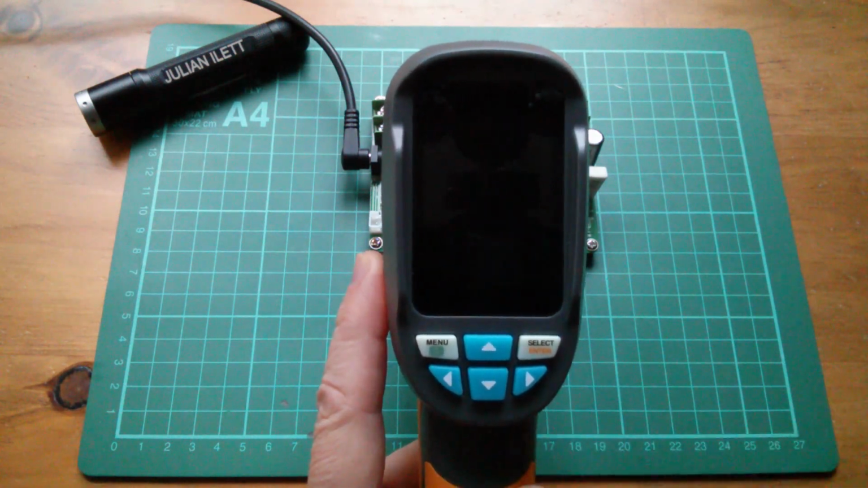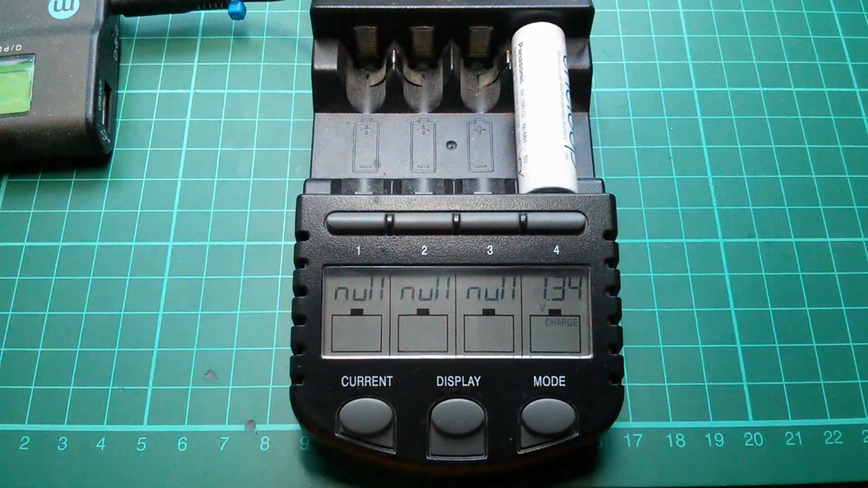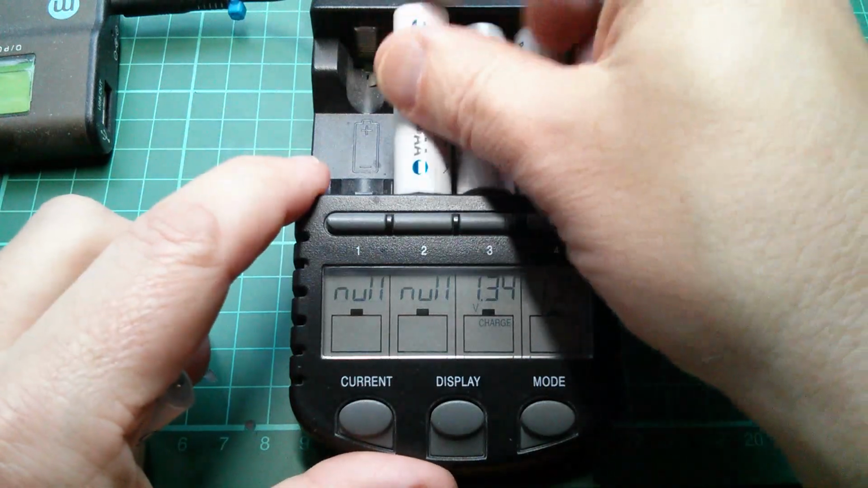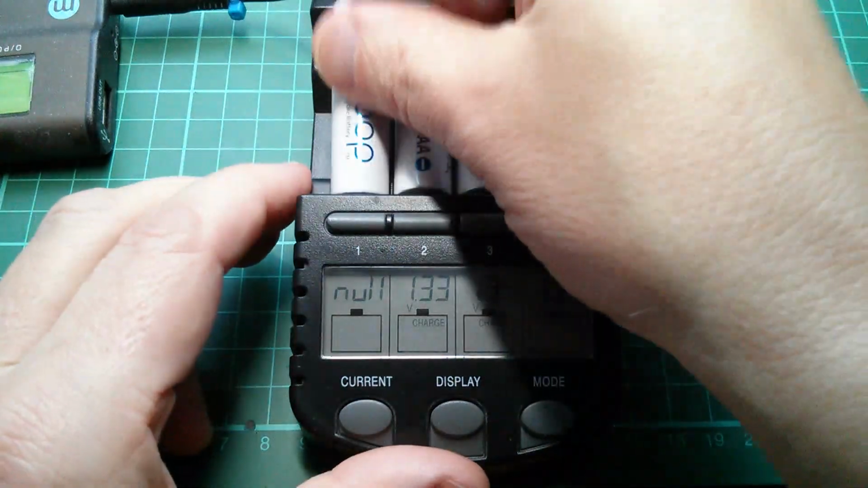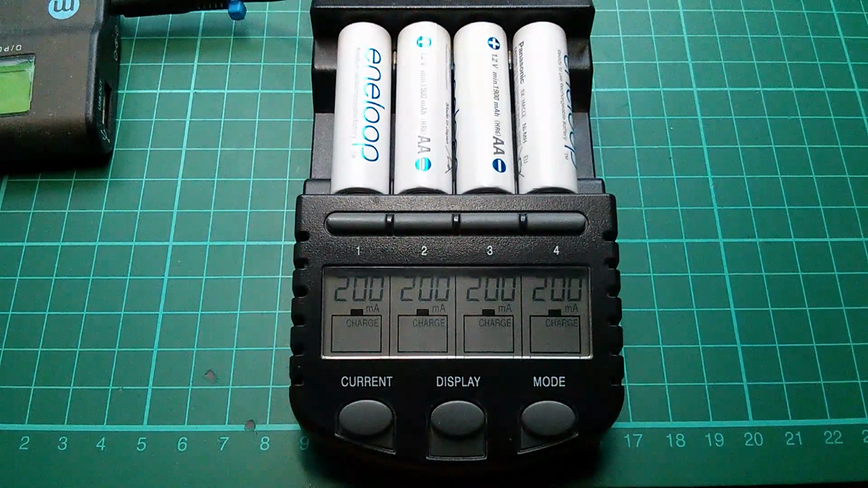Let's take a look at those battery voltages. And they are 1.34, 1.34, 1.33, 1.34. Those batteries have still got lots of charge in them.